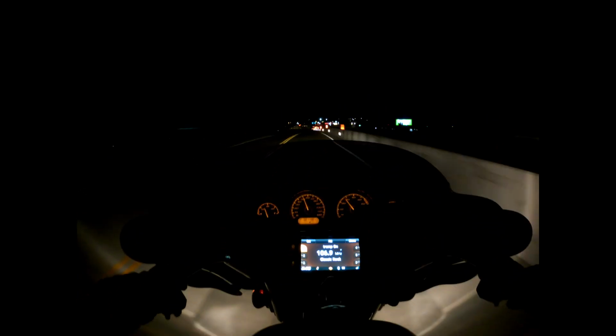Ooh, new asphalt. Oh yeah. Gotta love the new asphalt. Gotta be careful though. It can be a little slick.